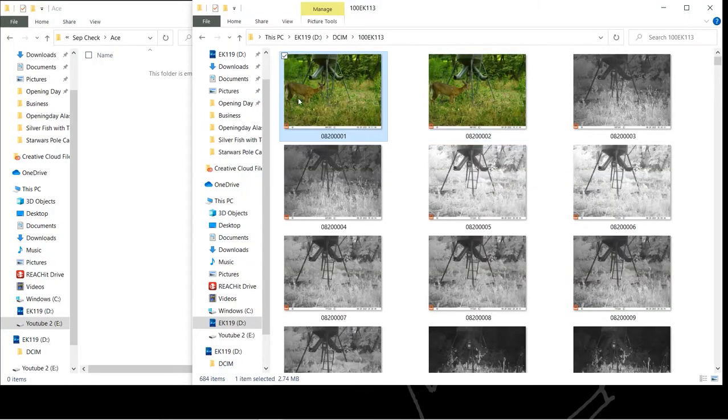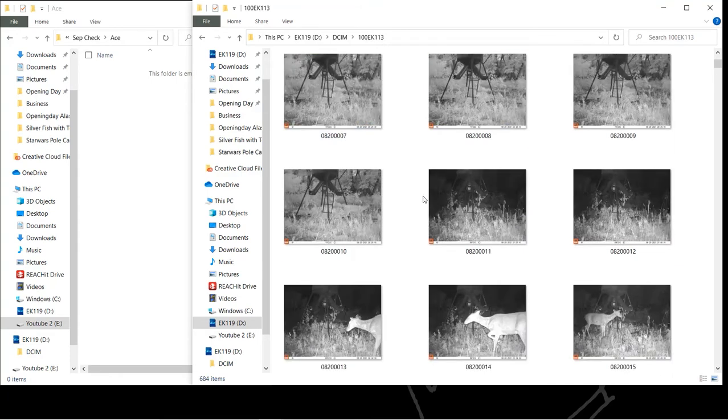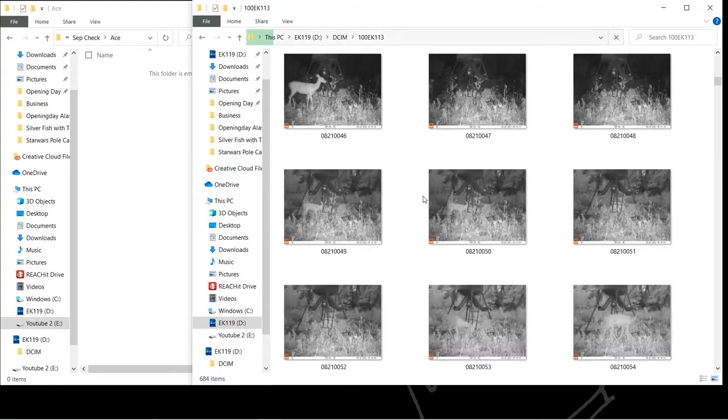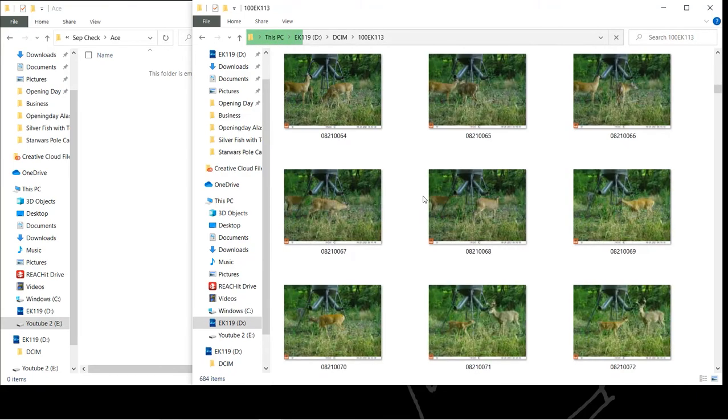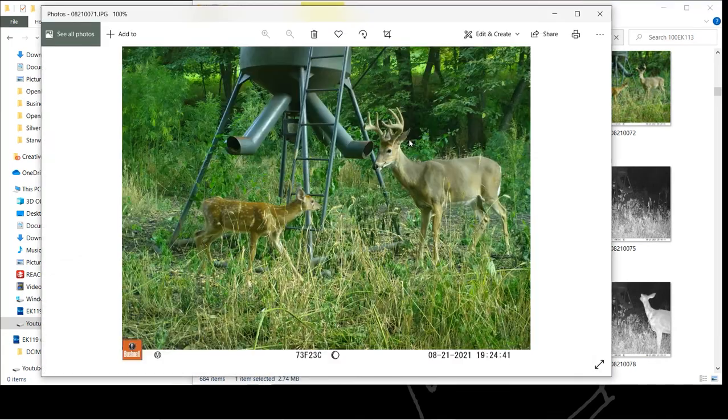Alright guys, this is a spot we call Deerfields right here. I didn't even see how many pictures there are. There's only 684, which is kind of odd. It was only a 2 gigabyte card by accident, so I assume it ran out of memory, but that even seems light for 2 gig. Anyway, there's the first little buck. We're going to go through these pretty quick.